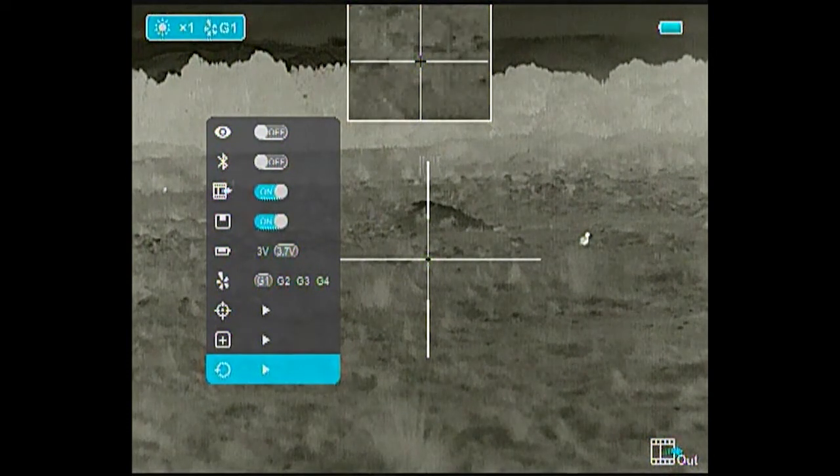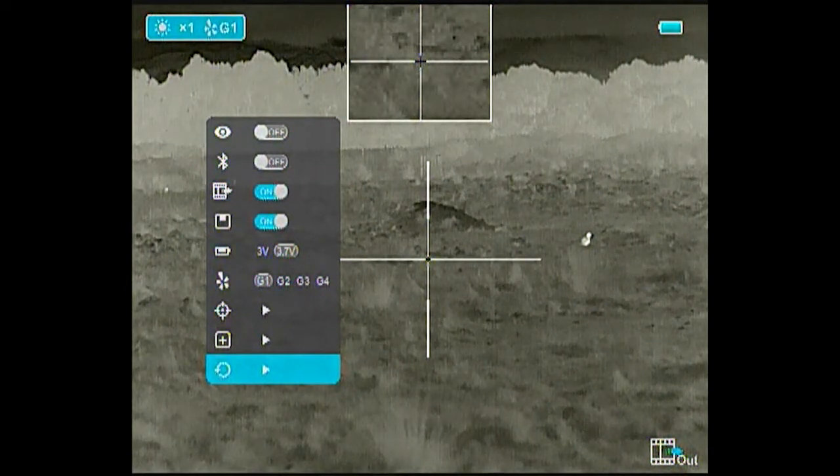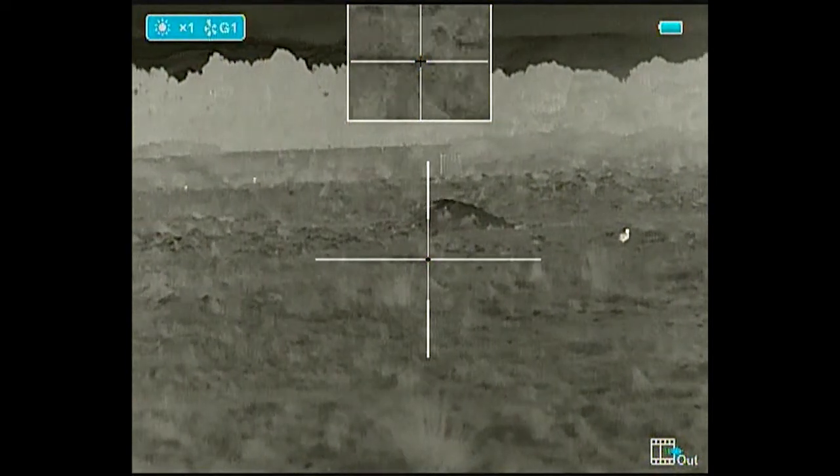And last but not least, factory reset, which as you can imagine does exactly that. Factory reset everything. It will blow away all your zeroing, so if you do happen to hit it by accident, you will need to re-zero your gun.